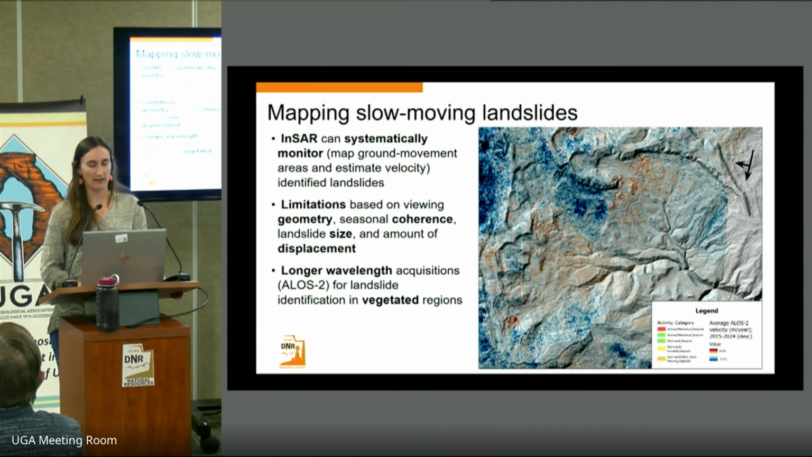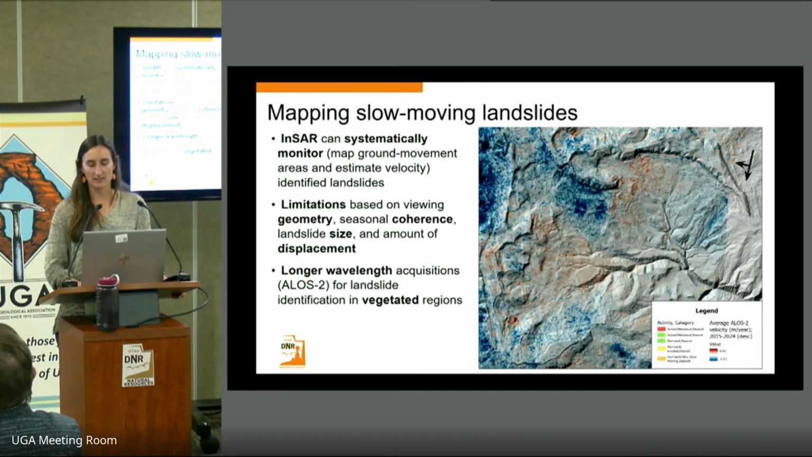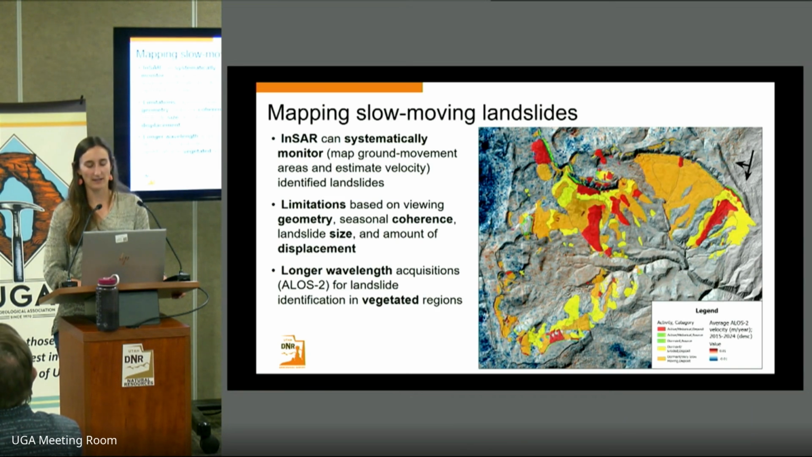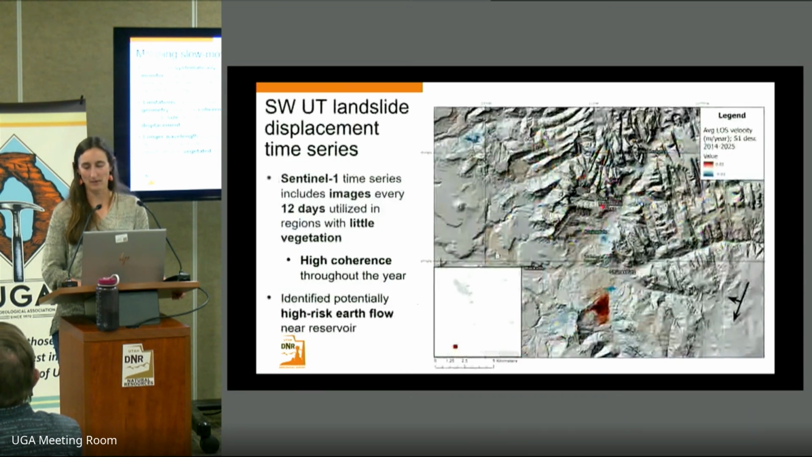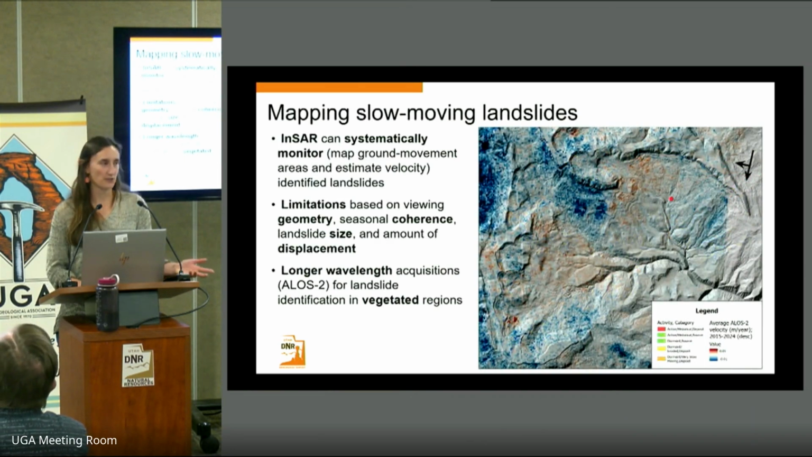What I want to point out is that this is the same area that was mapped by UGS about 10 years ago. We can see some co-location of the larger InSAR displacement signals with the active regions that were mapped, but there's also some noise that may be due to either that geometrical distortion or atmospheric noise.